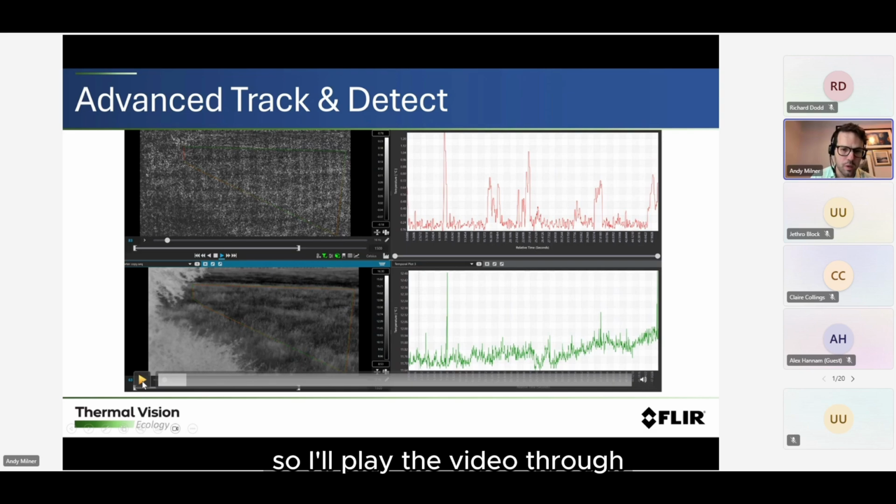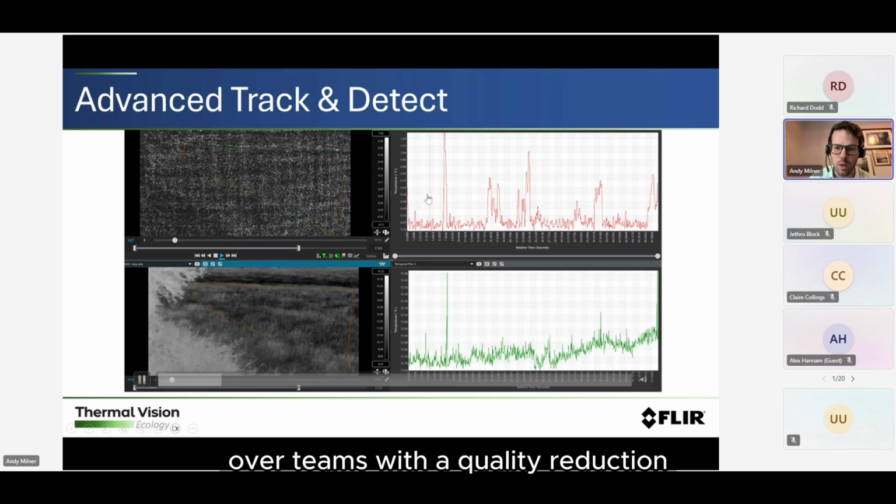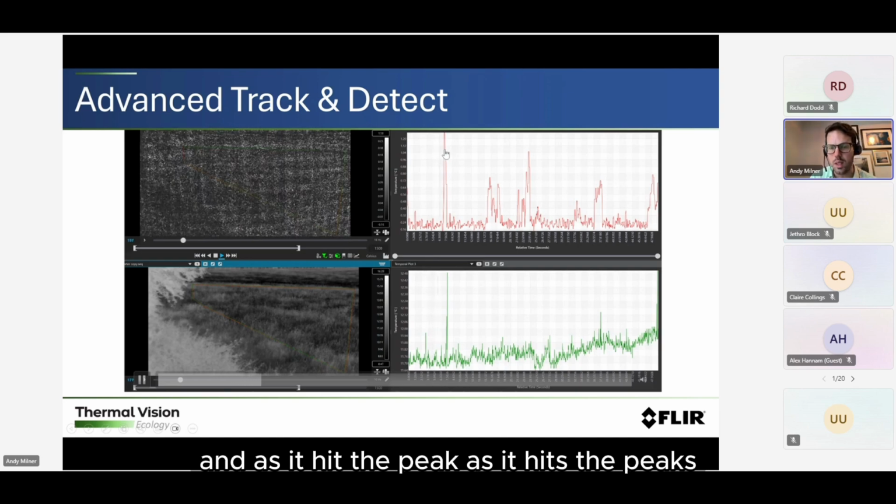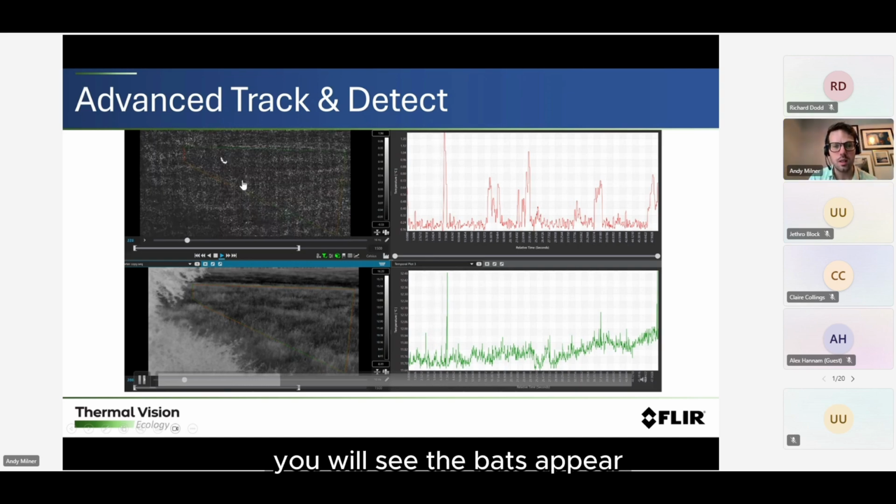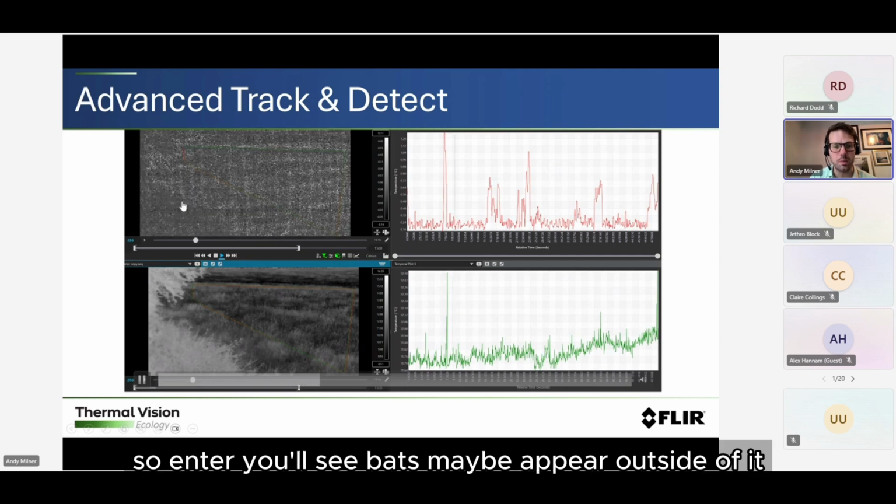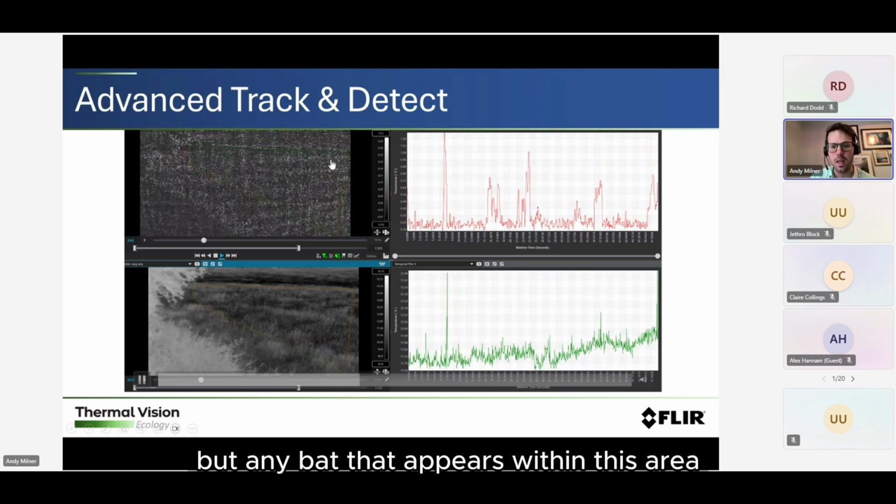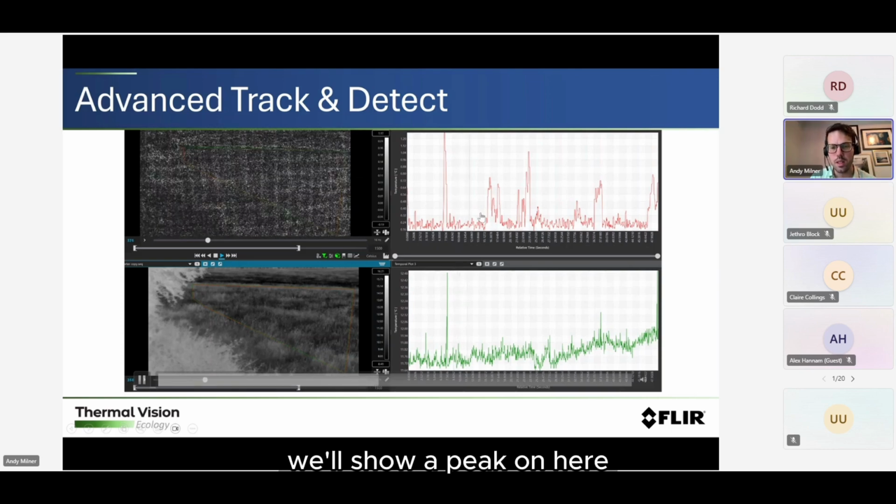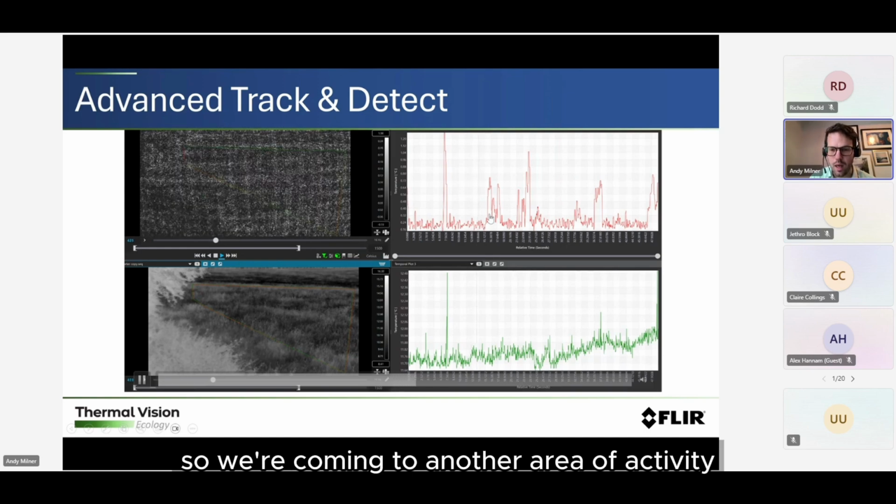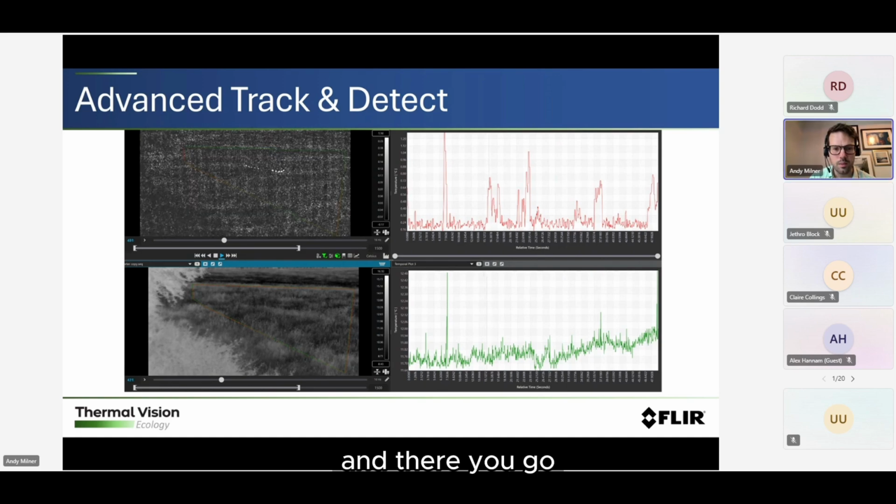I'll play the video through and you'll see the grey line. It might be difficult to see over Teams with a quality reduction, but there's a grey line sliding along here, and as it hits the peaks, you will see the bats appear. It's only in this area that I'm looking. You'll see bats maybe appear outside of it, but there won't be a peak, but any bat that appears within this area will show a peak on here. I'll just let that play through. We're coming to another area of activity. And there you go.